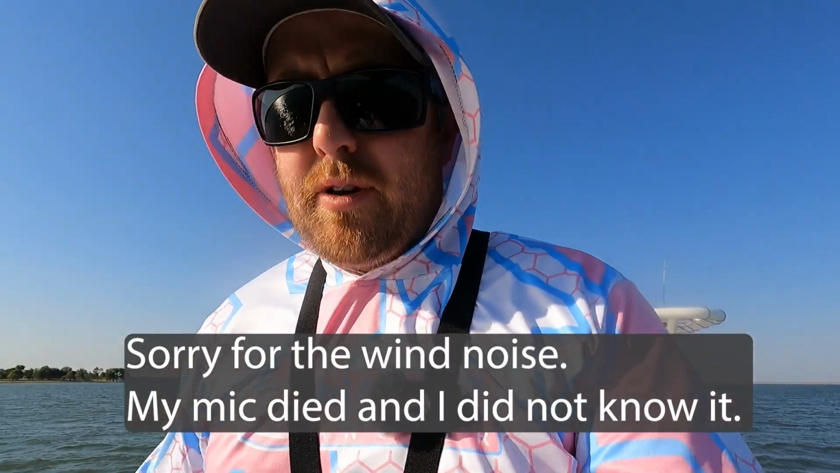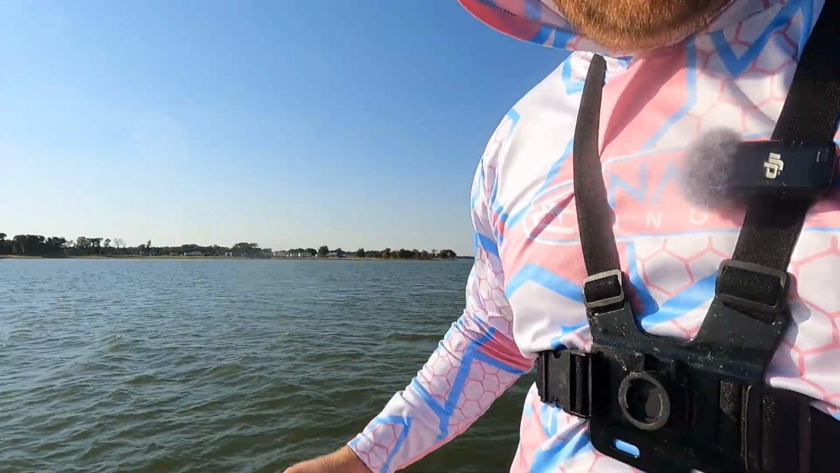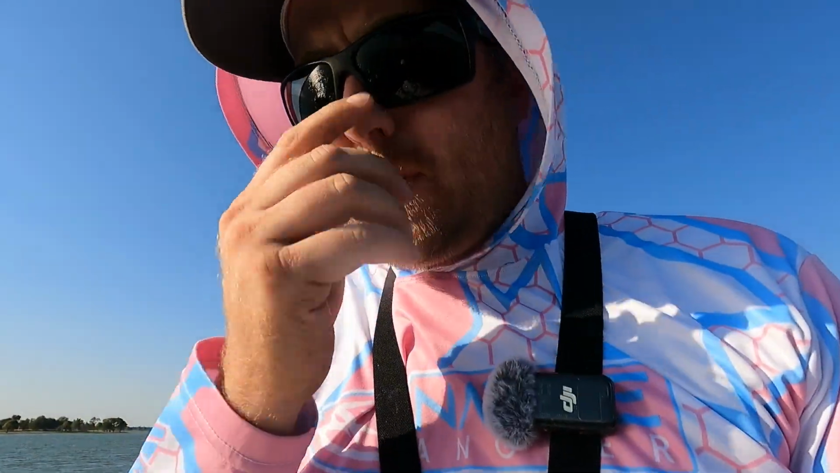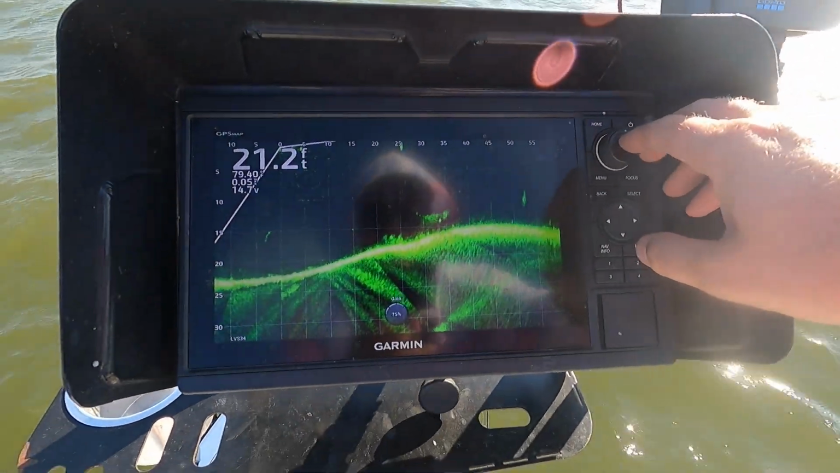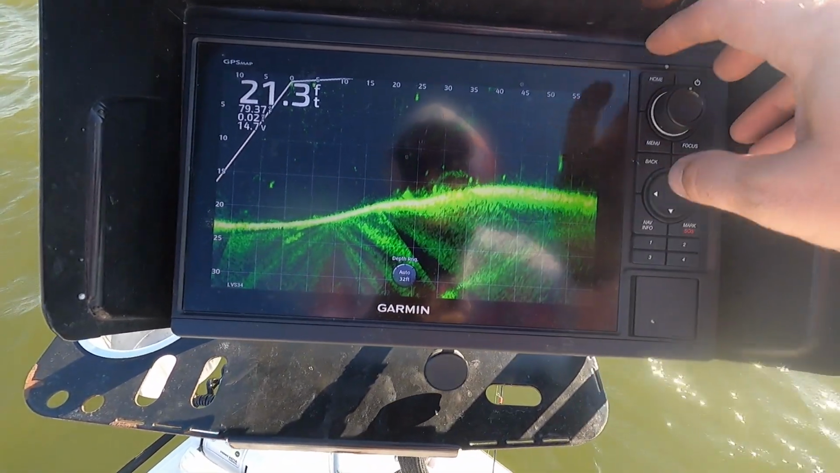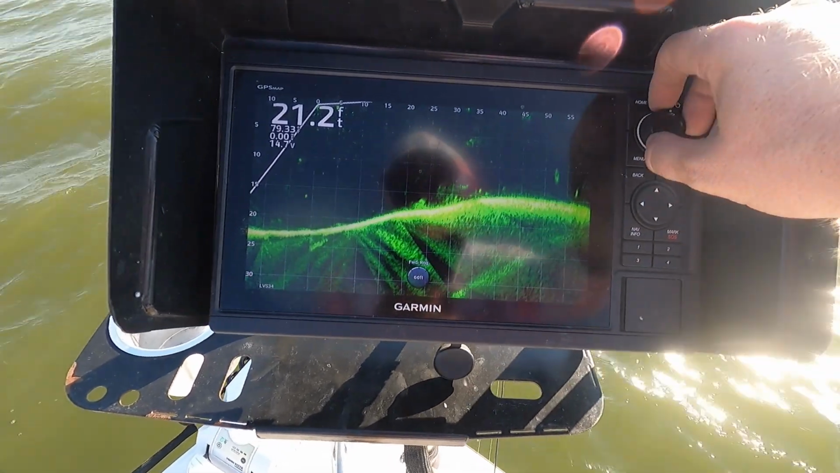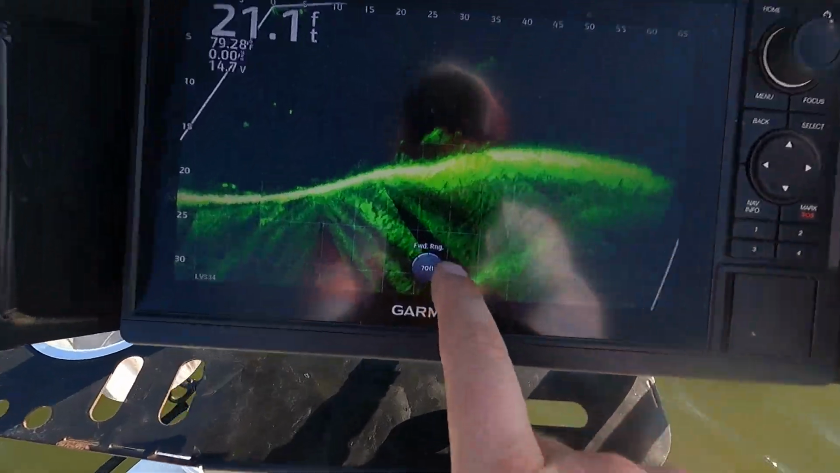Okay, so I'm at the front of the boat now. I want to go over some settings real quick that I have on my specific setup on my Livescope. I am running a GPS map 10, so it's a 10-inch head unit, and I have an LVS 34 transducer. So those are the two things that I have. As far as the gain and all that stuff, 75%, but that depends on the body of water you're in. I have it set to auto depth. And on these, you use this roll wheel to zoom in and zoom out with the forward range there.